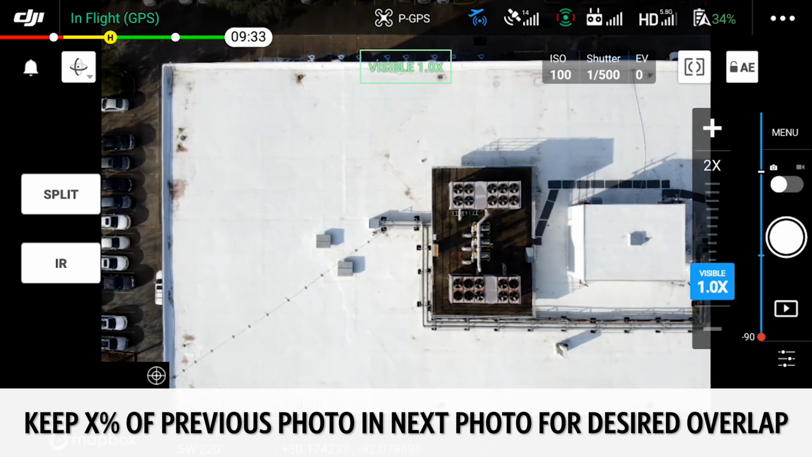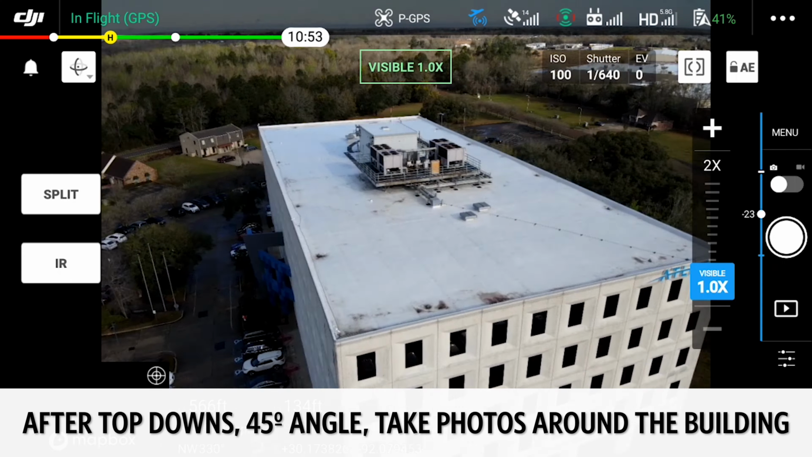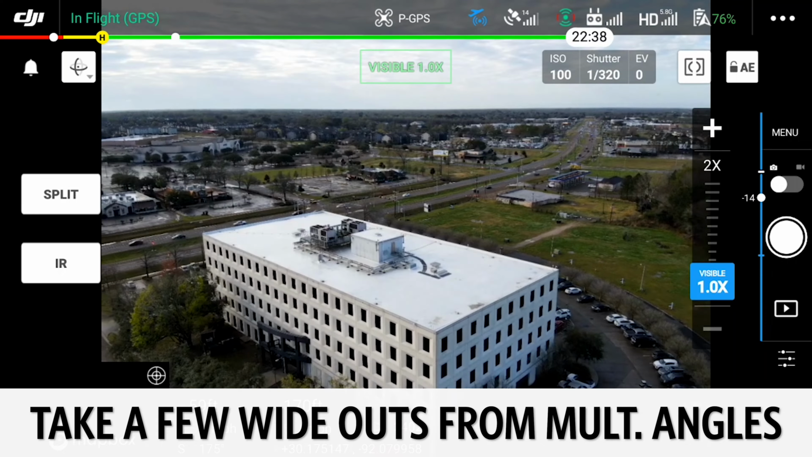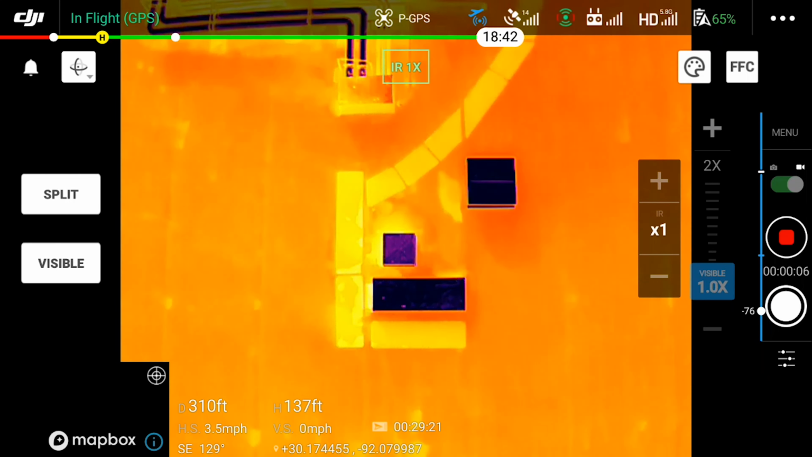Once our top downs are done, we're going to come further out and take pictures looking down on the roof at about a 45-degree angle. We'll take these pictures following an orbit pattern around the building. Lastly, before you're done, it always helps to get a few wide-out shots showing the building from a few angles. Once this basic data collection is done, we can turn on our thermal sensor and take a closer look.